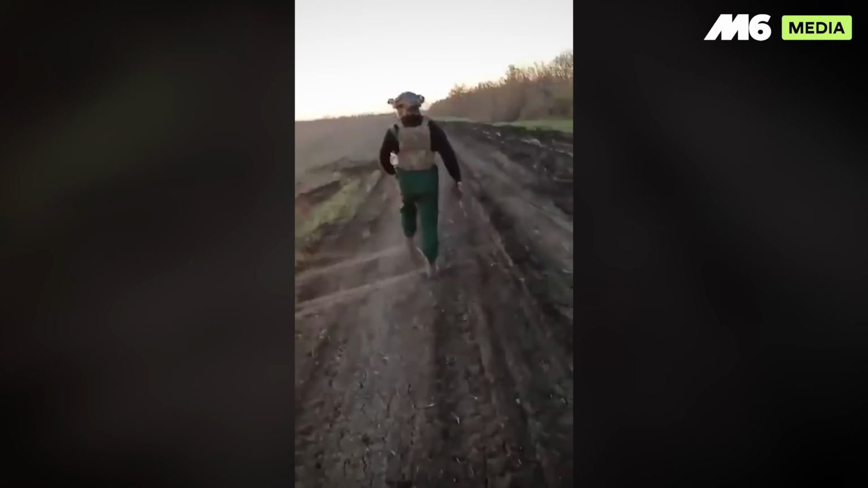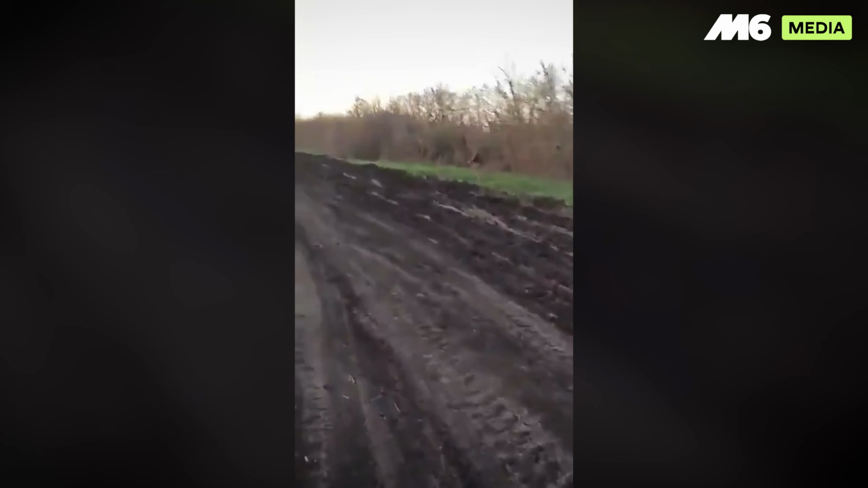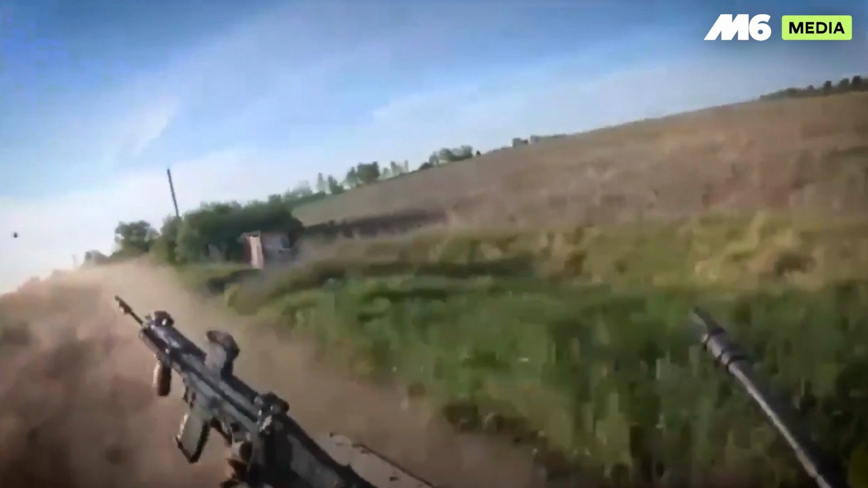A Ukrainian infantryman steps into a web of fiber optic lines. These drones aren't wireless. Most people don't know that, and we'll show how the tether works later. This is real footage, no effects, just raw moments from the battlefield.